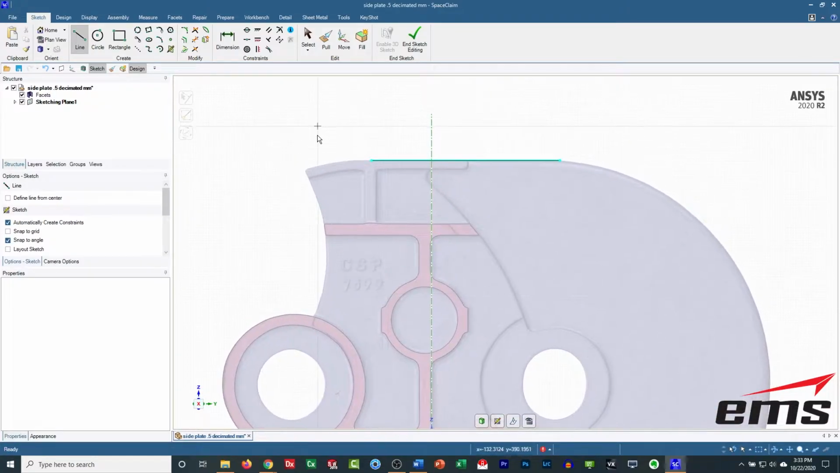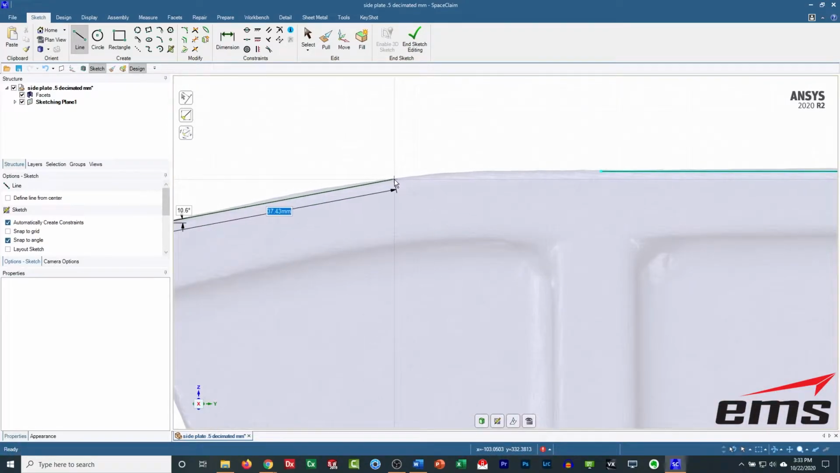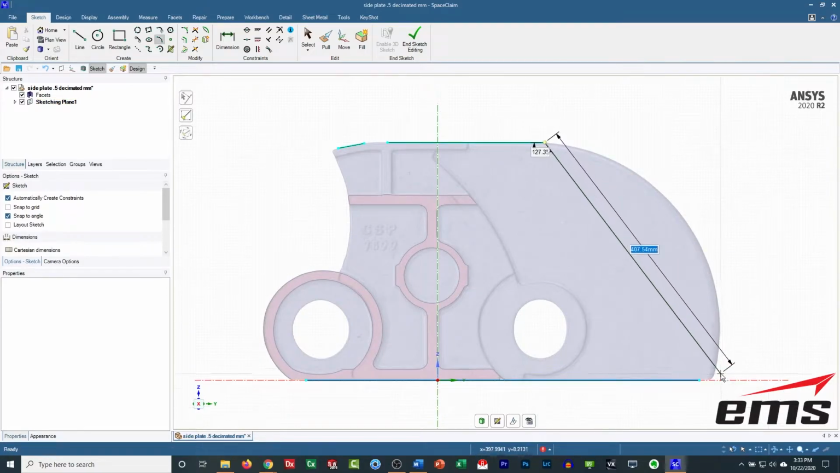Let's go ahead and finish our line. So we'll put a line here. And the way I tend to model is I don't draw in the radii. I will put those in later unless they're large. You'll see that here in a minute. So now we're going to start adding our arcs. We're going to do some three-point arcs.